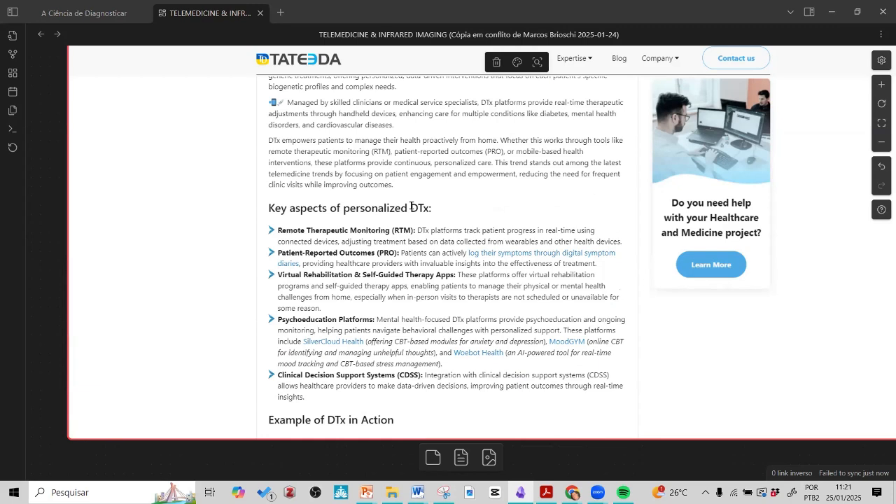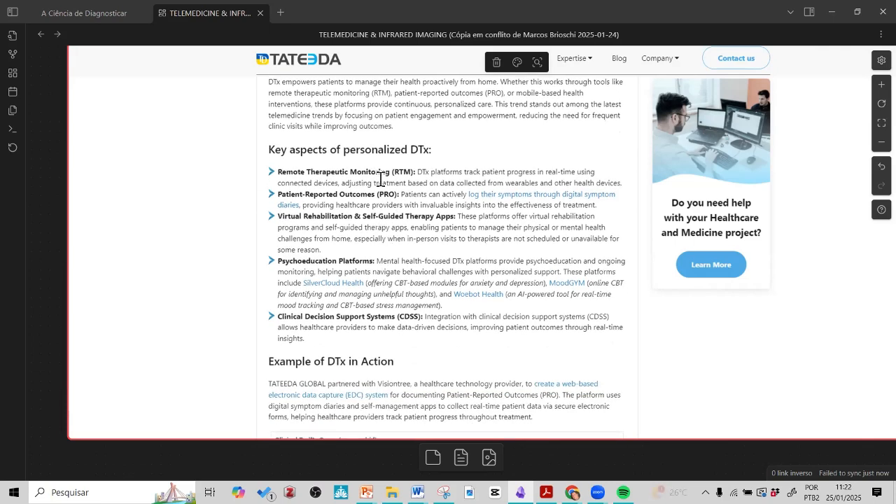No, most of the time we can monitor diseases that were already diagnosed before. So we know that this patient has a diabetic foot. Who will monitor? We can monitor by infrared imaging. I know that this patient has breast cancer and is doing chemotherapy. It's possible to monitor the treatment. So there are a lot of options for remote therapeutic monitoring,